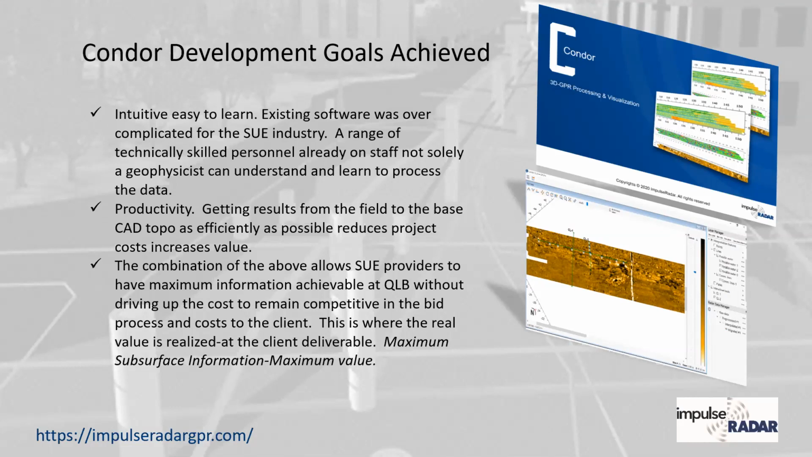But let's get into what the real goal is here. So we know we can collect the data fast. And what we really found was the big bottleneck to being efficient with these systems was software. So we made a big push to develop our own software that was intuitive. And the goals are stated here.